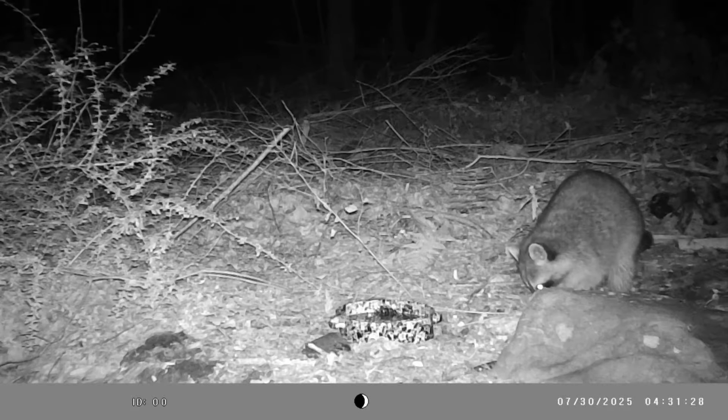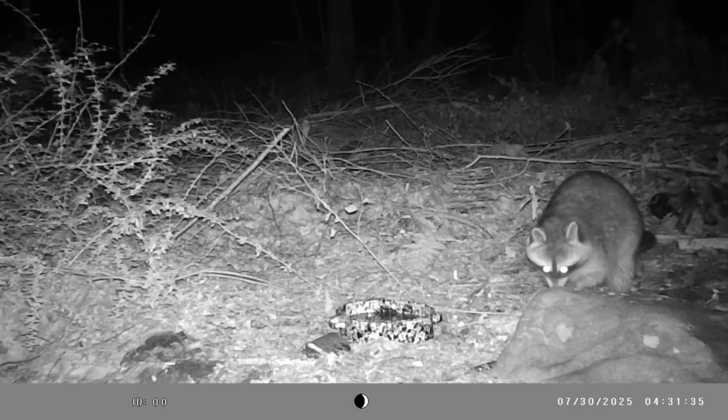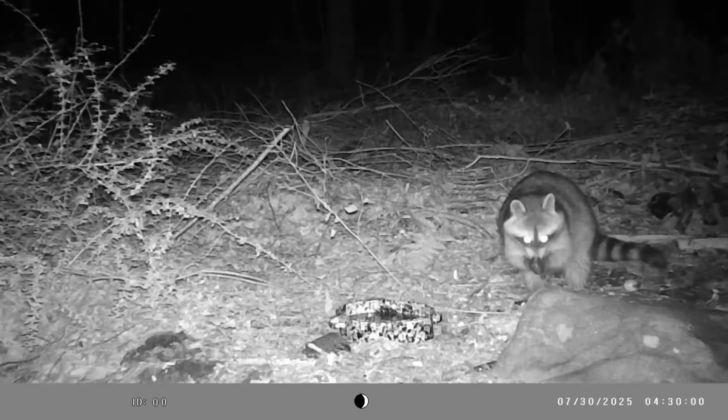So this raccoon got lucky and found the peanuts, and he's all by himself tonight. Sometimes there's 4 or 5 of them. I think this night footage looks really nice.